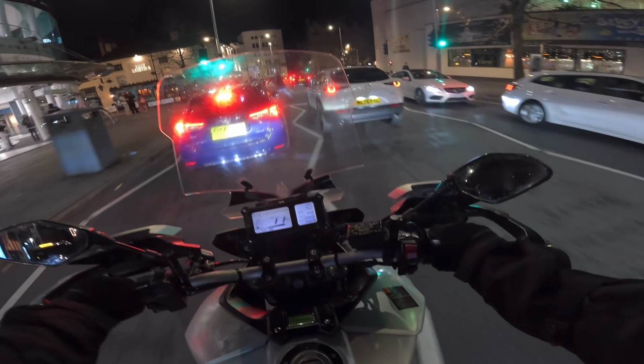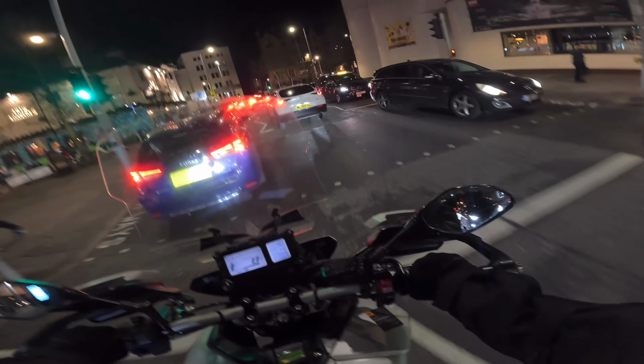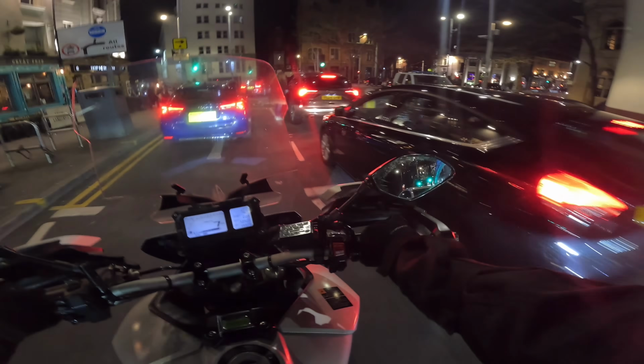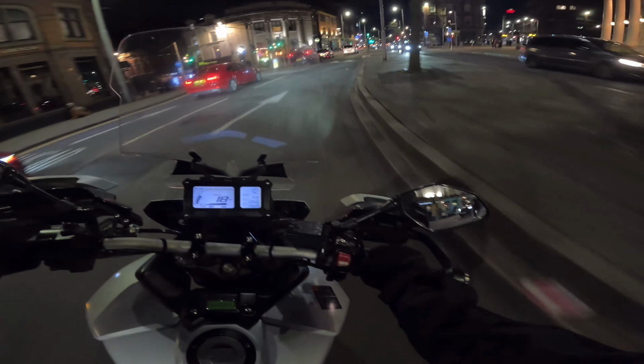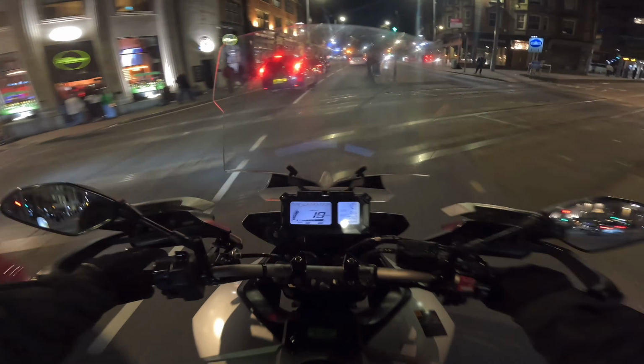Left, right. Come on. Oh, don't tell me this guy's gonna pull up here. Come on, man, I'm trying to squeeze through. Busy today, though. There's the boys. Oh yeah, that's a great spot to do a pick up, innit? Bro, some people just going out here, bro.